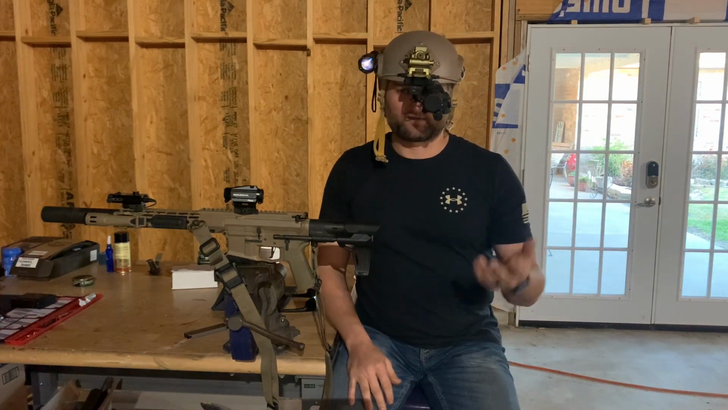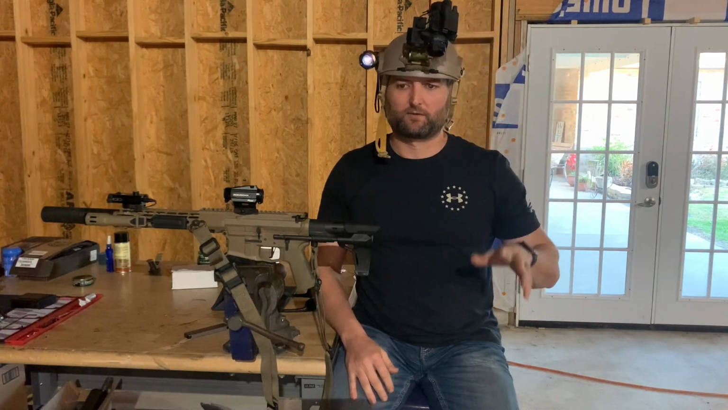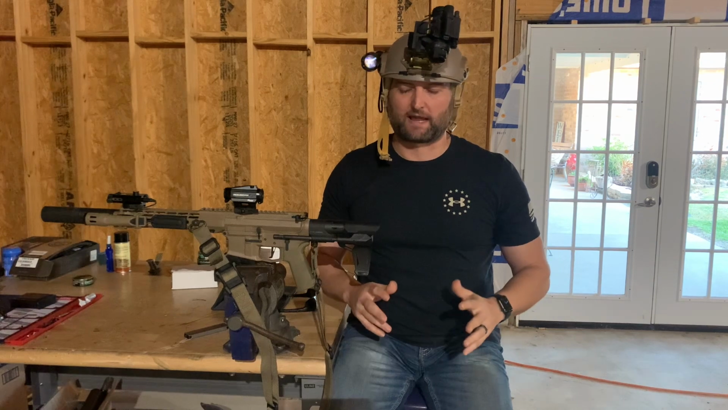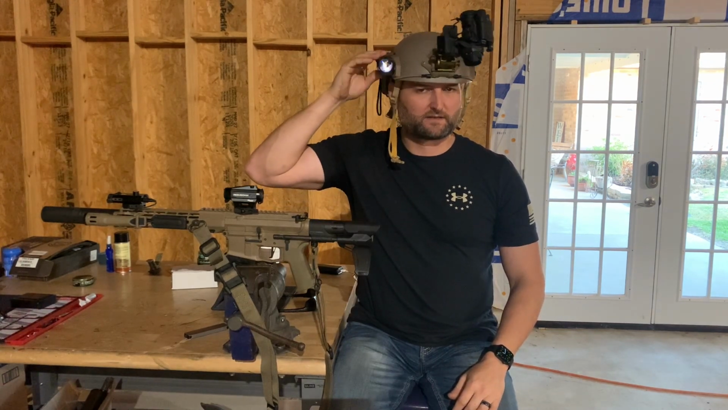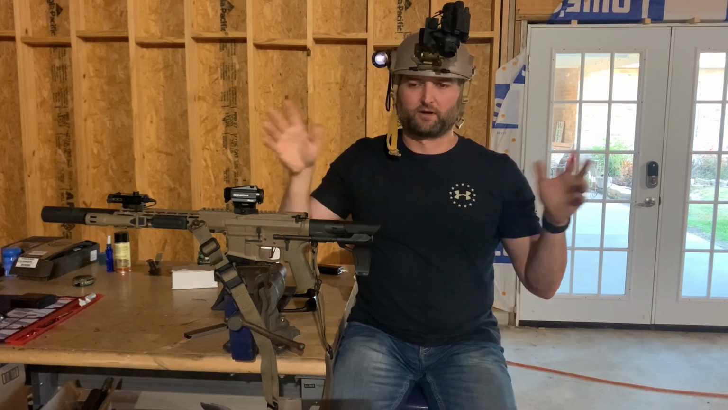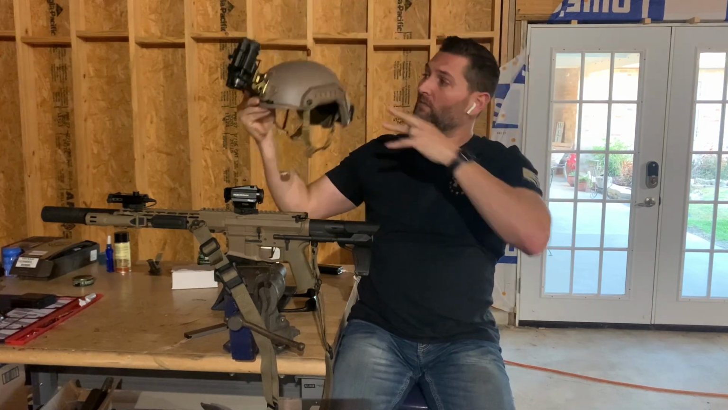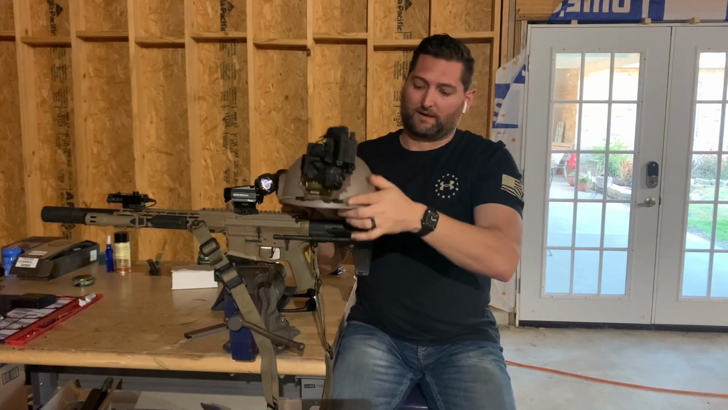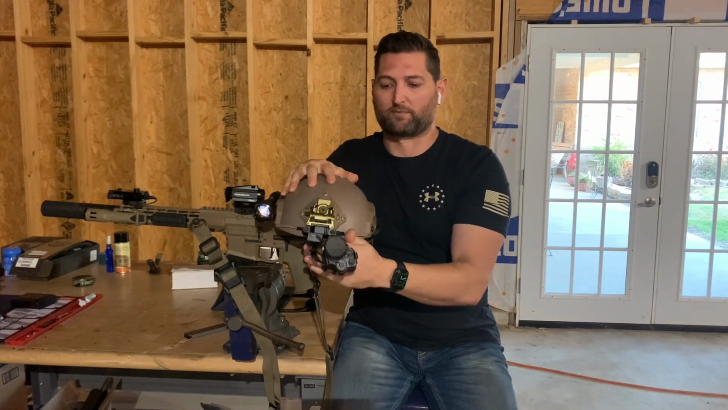When you don't have ambient light, stars, moonlight, and whatnot, if it's a pitch black night, you're going to need some type of IR illumination, which I've got right here. This is a little cheap IR illuminator, but I use it more for a flood, just to navigate in the dark, when you don't have ambient light for the unit to amplify.